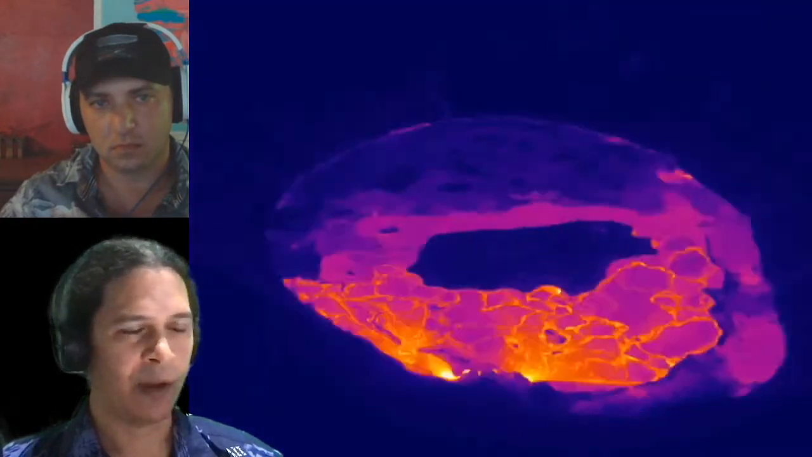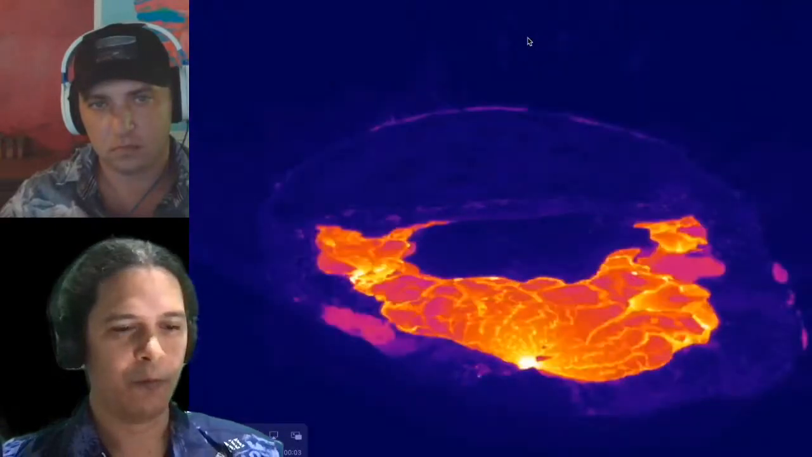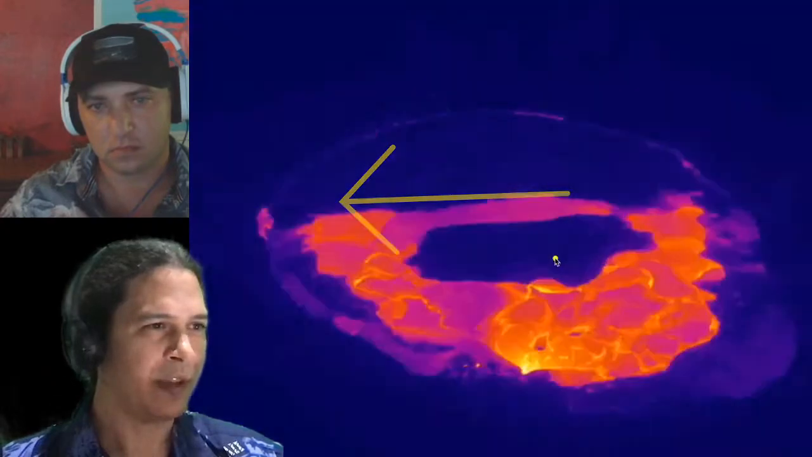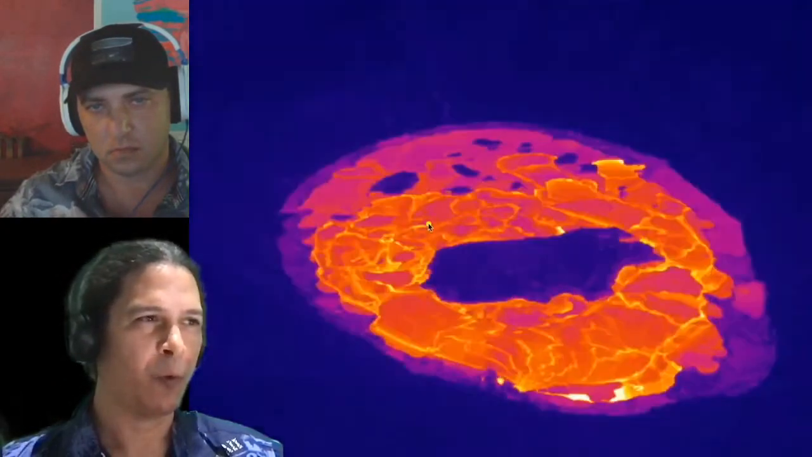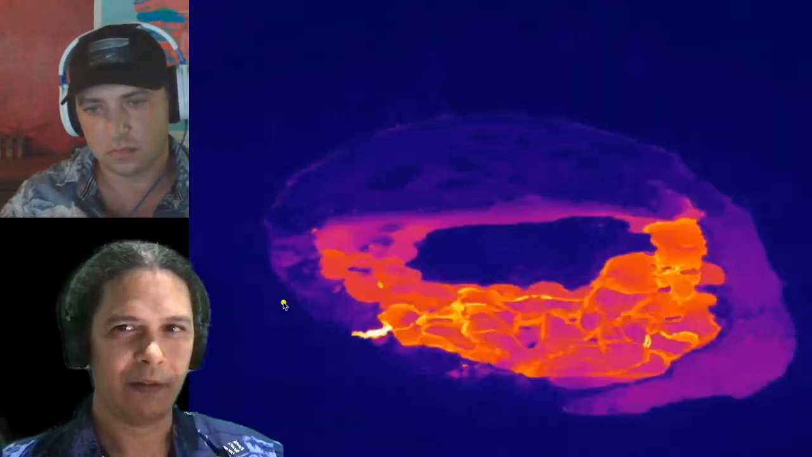So yeah, we'll start off here. This is the F1 thermal camera view from west to east. So north is about in that direction over there. And you can see what you're looking at as the last month zoomed forward over 2 seconds and then backwards over 2 seconds. So you can really see a few changes I want to point out here.